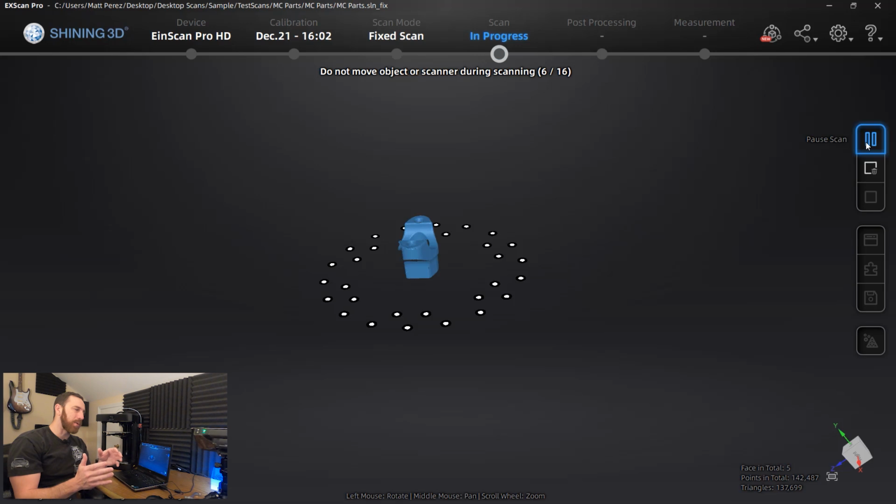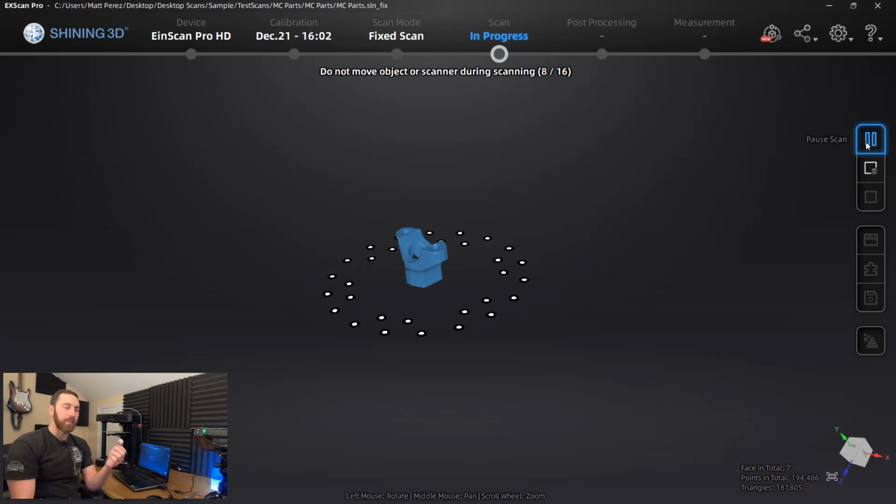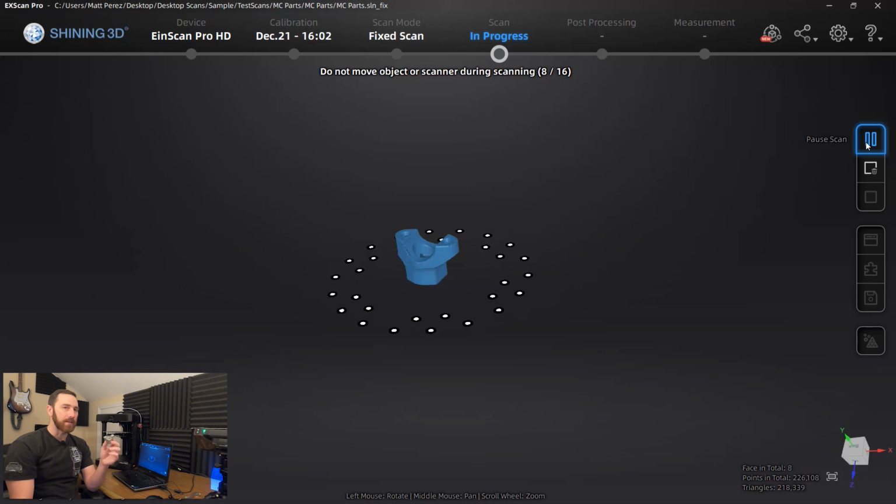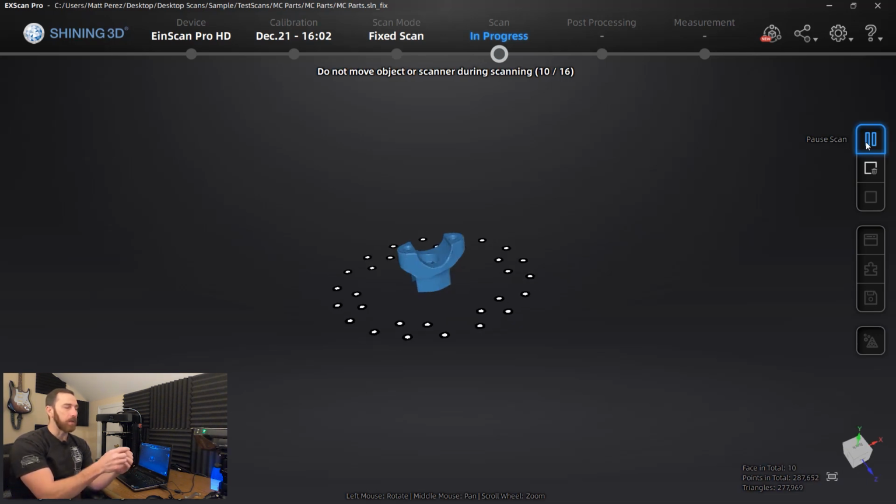Now, this is not a perfect approach because some parts will be a little bit harder than others. These parts, having so many unique features, gives it a great opportunity to align them for us without us having to do anything. You do still have the option to go through the manual alignment process where we can pick at least 3 points and we can use those.